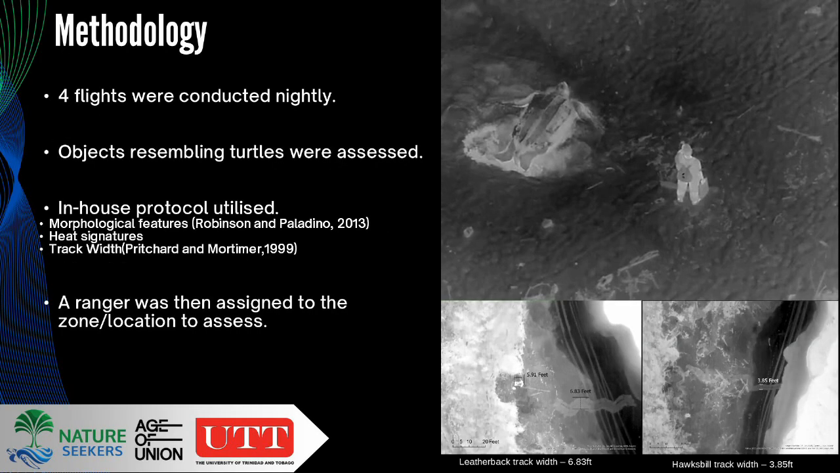So we spoke about the methodology a little bit already, but what we did is that, as I said, we conducted 4 flights nightly, and we did this for 3 nights every week during the peak of the season, I think from the months of April to June. That's when we tend to get the highest amount of nesting numbers, and during that time of the season, we were able to come up with a mental protocol of how we would assess whatever we saw.